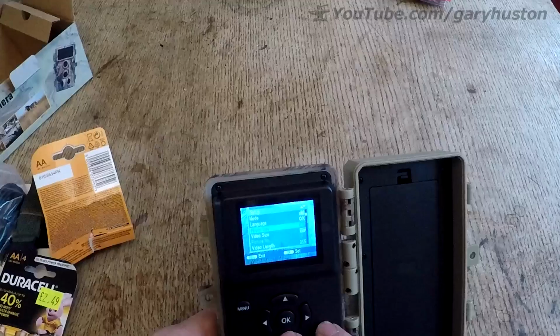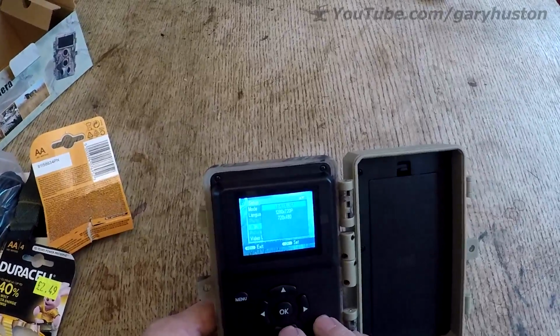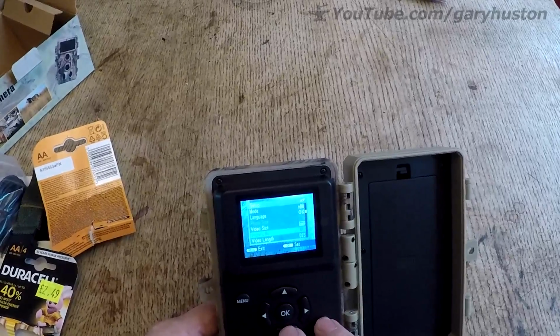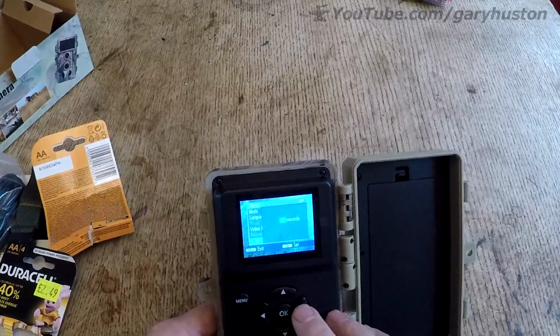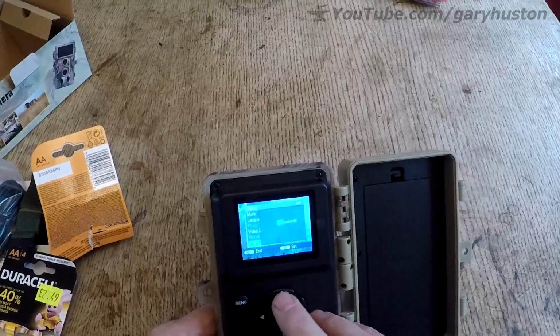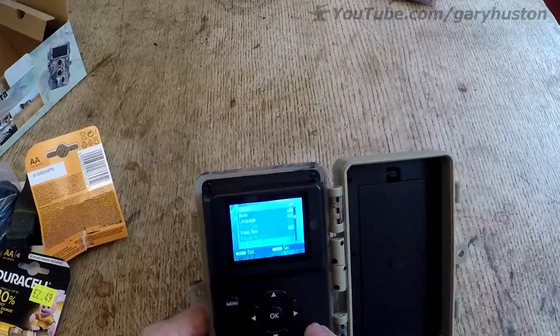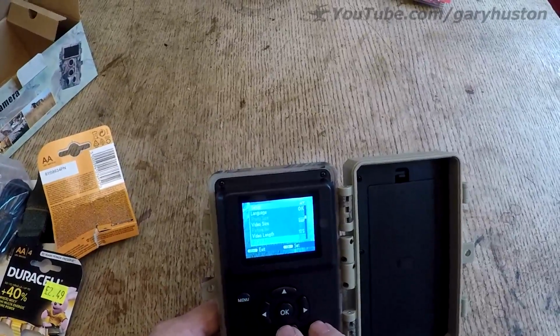What's the next one? Photo size, you can go from 3 megapixel up to 16. Next one is your video size. I've set it on maximum. Then you've got picture numbers, video length. You can have from 3 seconds to 30 seconds, and your interval from 5 seconds to 60 minutes.